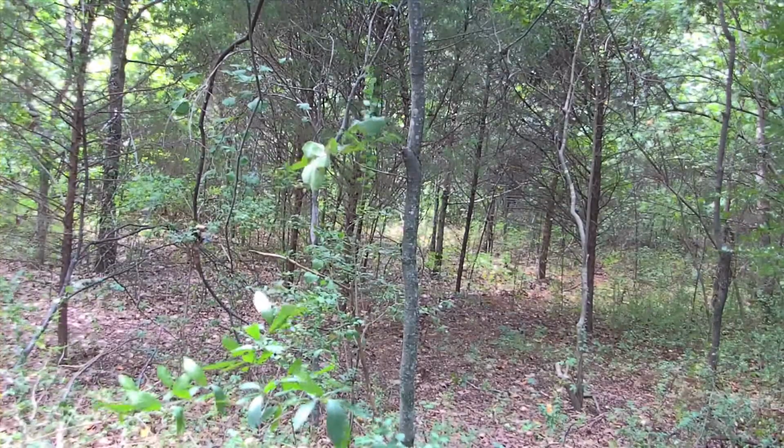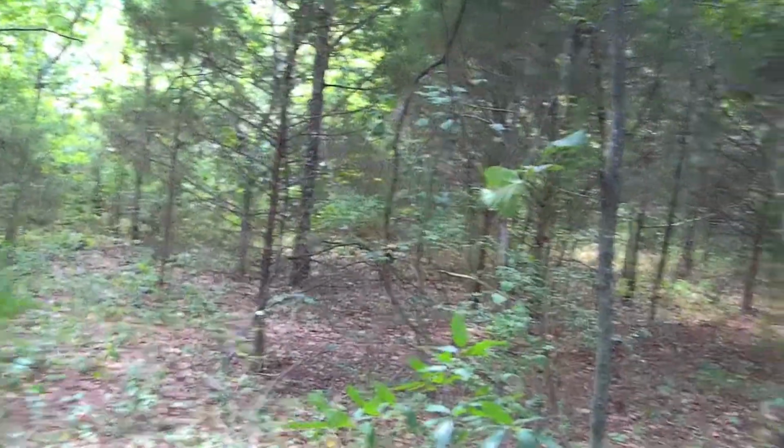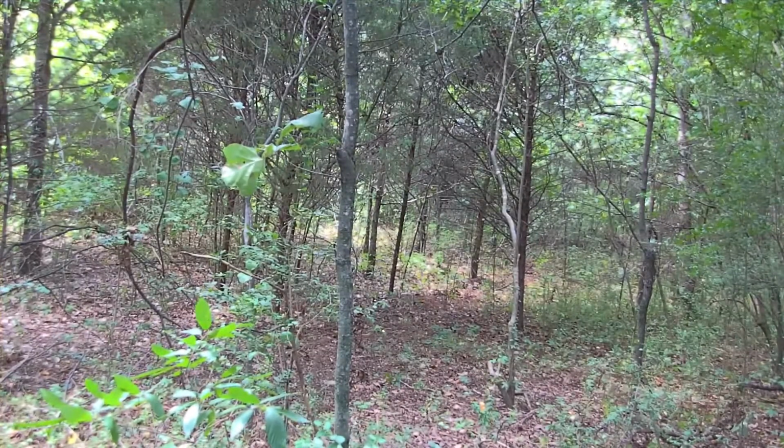Left the camera out for a little over a month. Just kind of pan around, just show you how thick this area is. Very thick, very nice. If you have an old, sad daddy buck on your property, they love places like this.